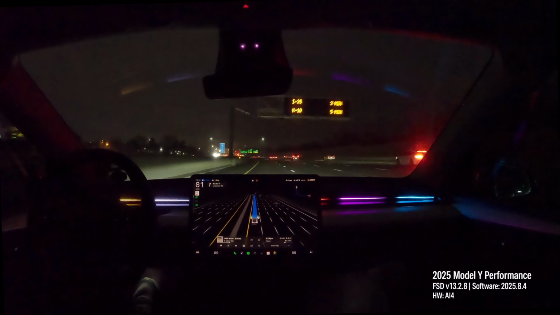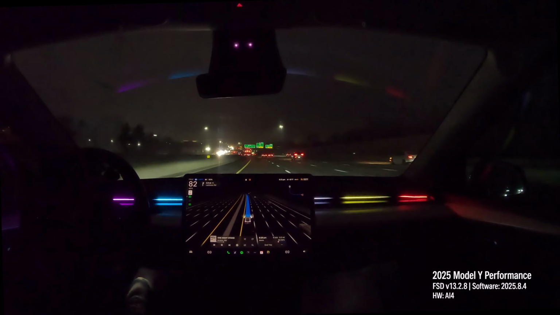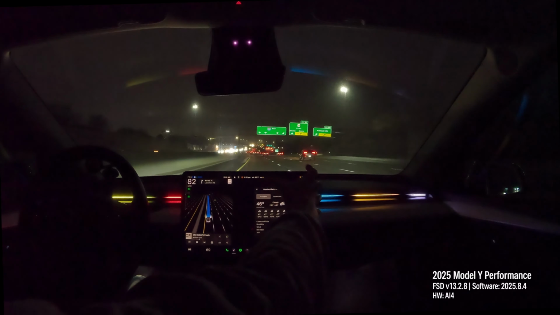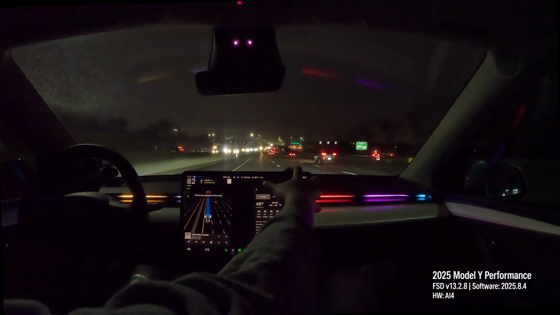This is supposed to be the worst of it, I think, for this weekend. It's been raining all day long here in Kansas, and it's currently 46.